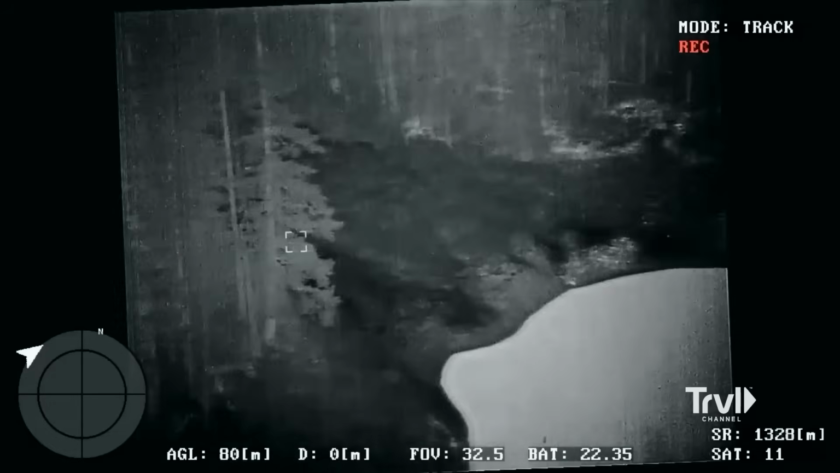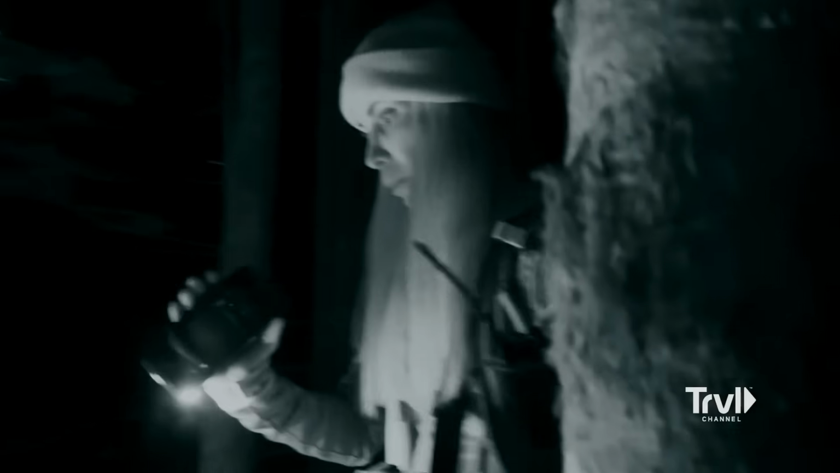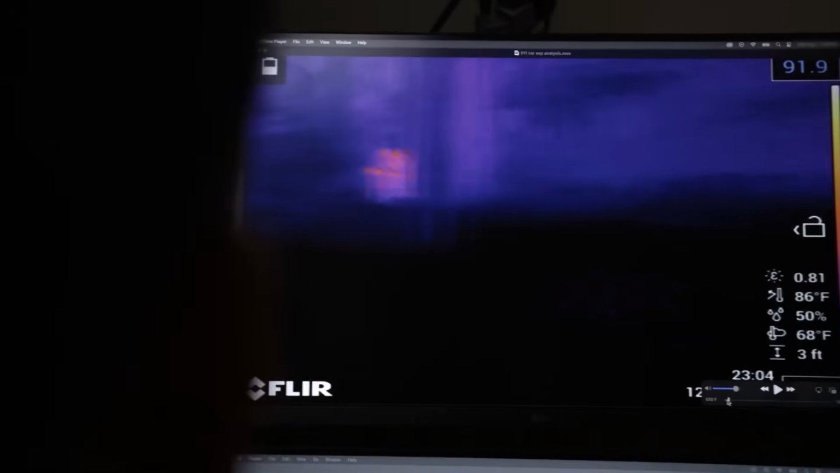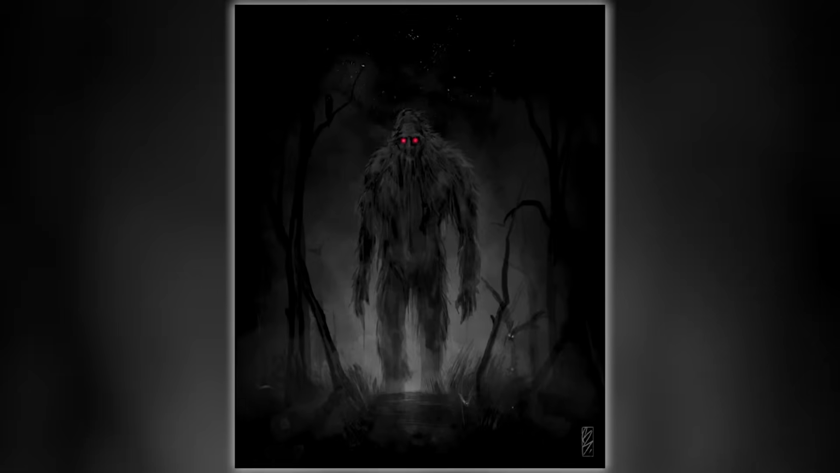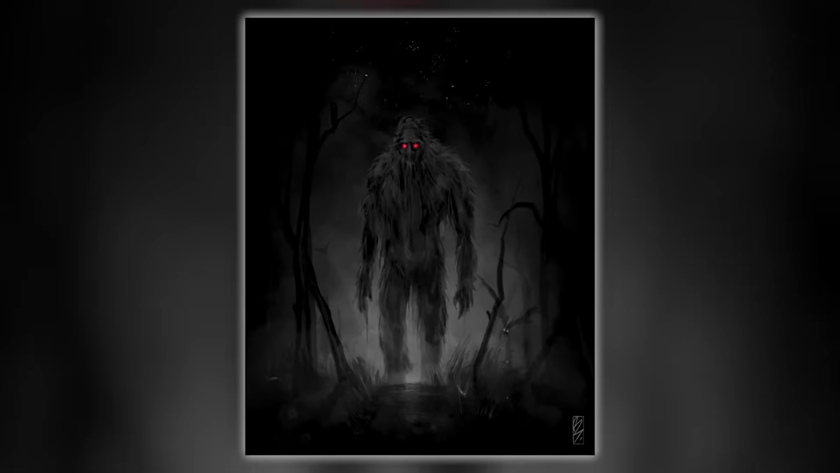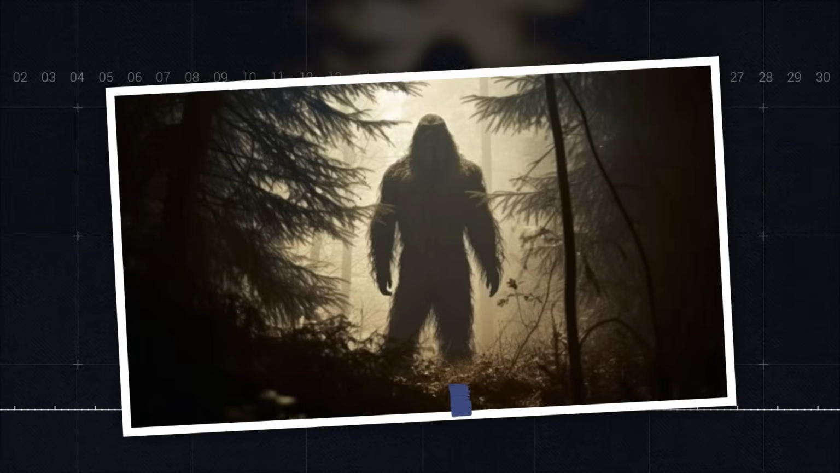But then, as quickly as it had come, everything went black. The heat disappeared in an instant. No fade, no blur, just absence. The thermal screen went empty. The forest, for the 100th time that night, swallowed it whole. And the only thing left behind was the echo of something too smart to be caught, and too close to be ignored.